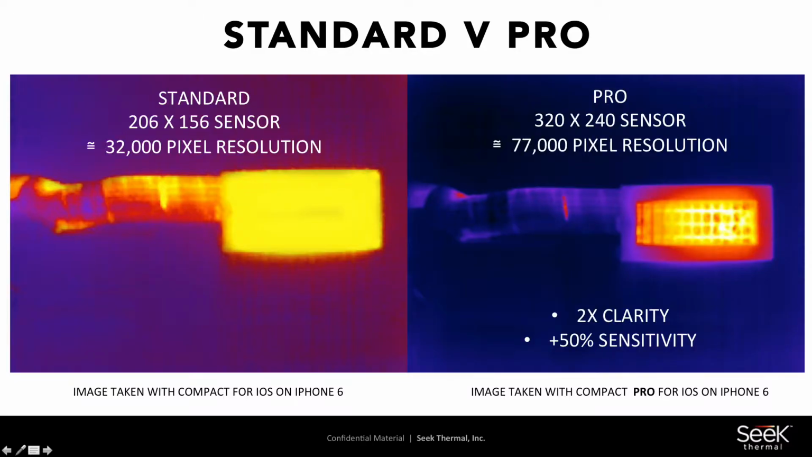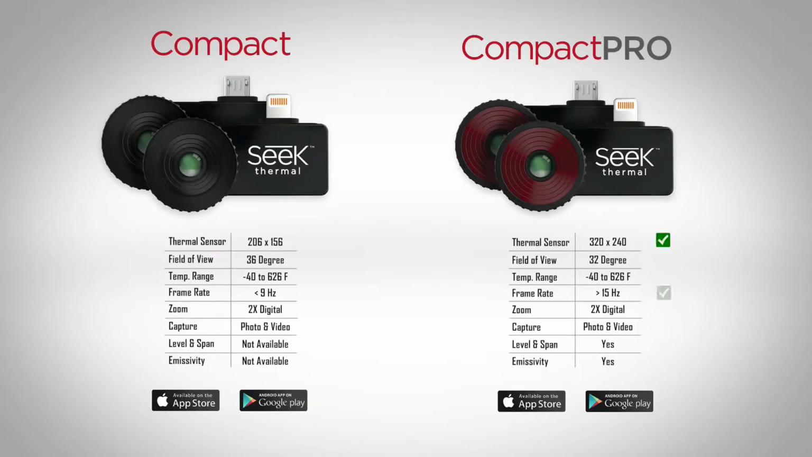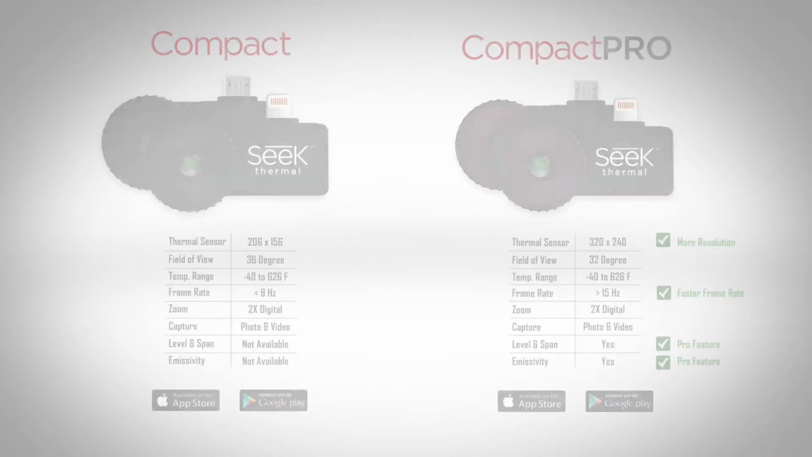So this is a professional grade thermal imaging camera that attaches to your smartphone, again available for iOS devices and Android devices. So this is a 320 by 240 sensor, 77,000 pixels of resolution. Now I challenge you to go through the Allied catalog and find a thermal imaging camera with a 320 by 240 sensor for less than $2,000. This one retails for $499.